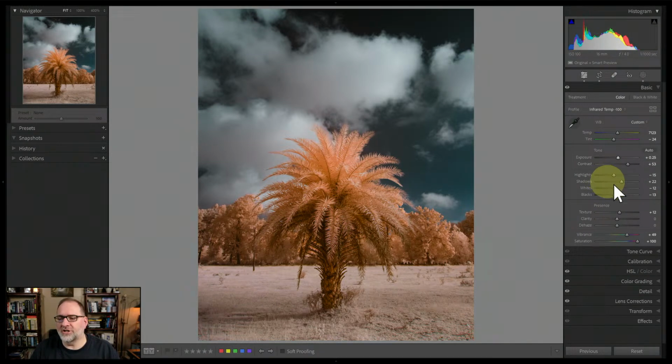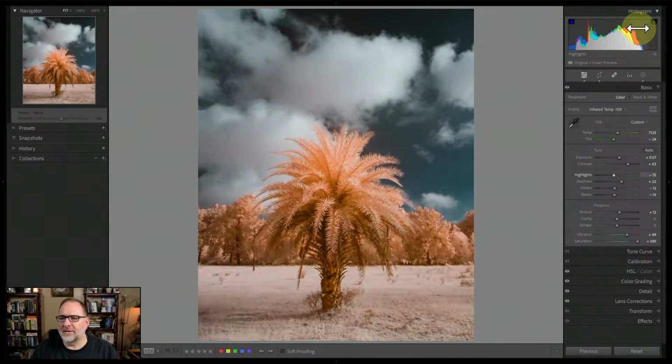Now, you can adjust these using these controls, but you can also adjust them right here in the histogram. If I grab the histogram and drag to the right, now I'm actually adjusting the exposure. And if I highlight this area where the highlights are and drag, I could make that adjustment as well.